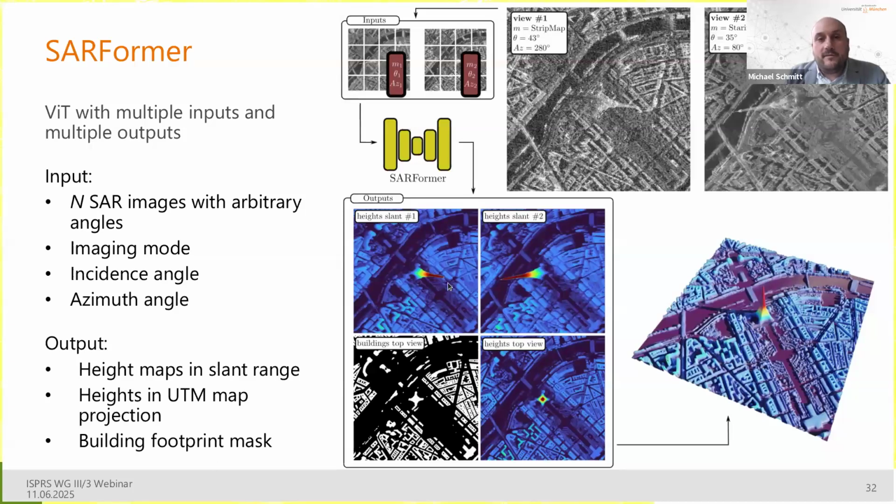And to see this illustrated here on the right, to give you an example, we have, for example, view 1, a strip map image with an off-nadir angle of 43 degrees and an azimuth angle of 280 degrees. And the second view is a staring spotlight image, so totally different quality and resolution, with an off-nadir angle of 35 degrees and an azimuth angle of 80 degrees. And you see these images hardly have anything in common. They only show the same city, again, Paris, but they are really totally different.